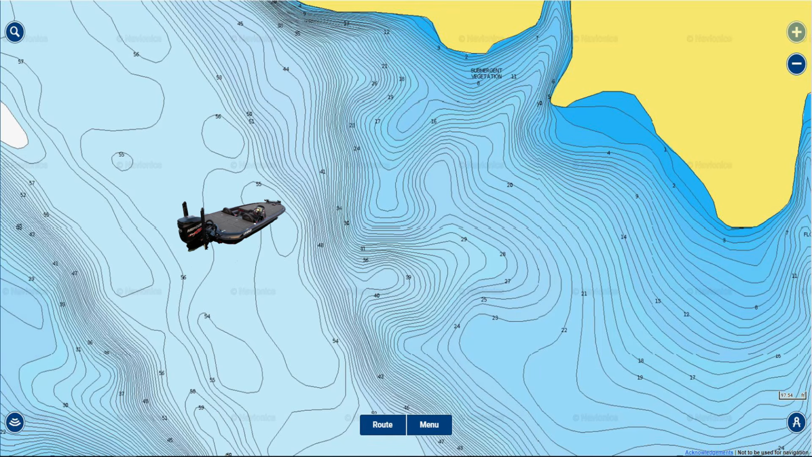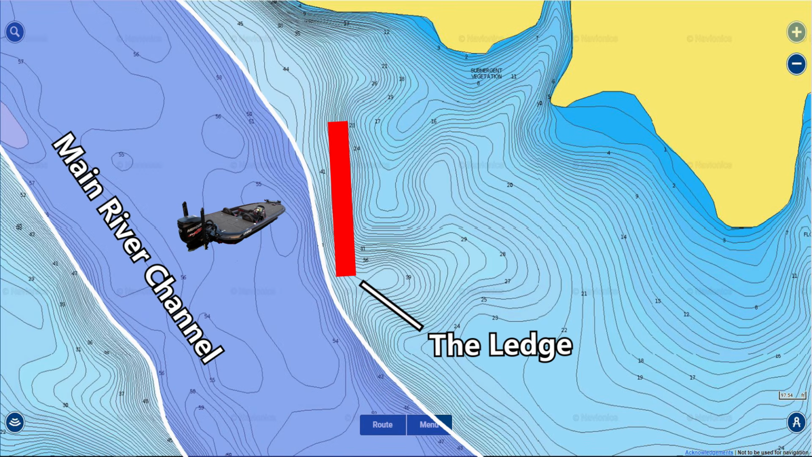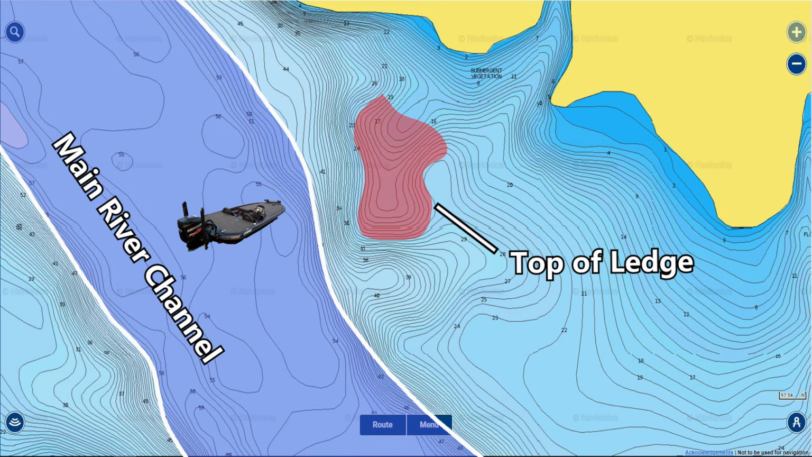Man, that was awesome. I stumbled on the motherload of fish on this ledge. And here's the spot I was fishing. It's the same ledge I showed you earlier. And again, here's that main river channel. Here's the ledge. And then this is the top of the ledge right here where you can see there's no contour lines and there's actually a flat spot up on top of this ledge. And that's where all the fish were sitting. And that's pretty typical in the summertime when fish get on ledges. When they're actively feeding, they want to be up on top of the ledges.